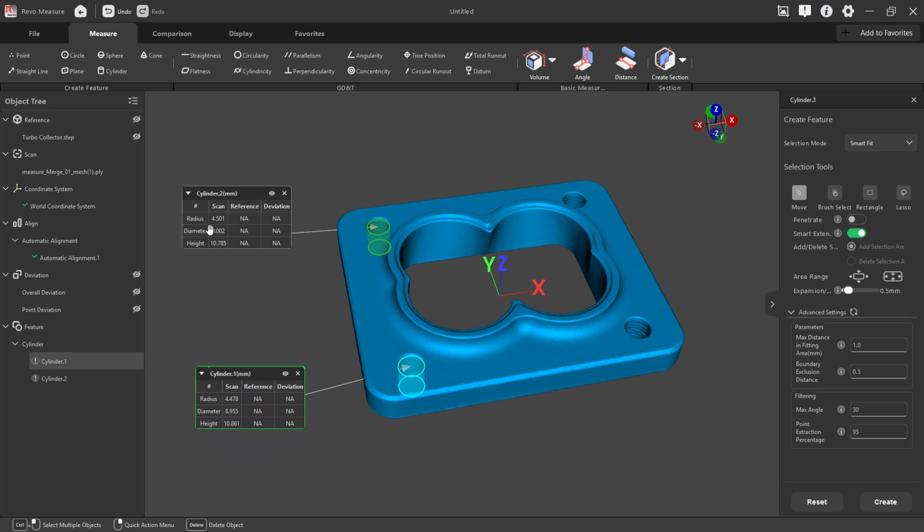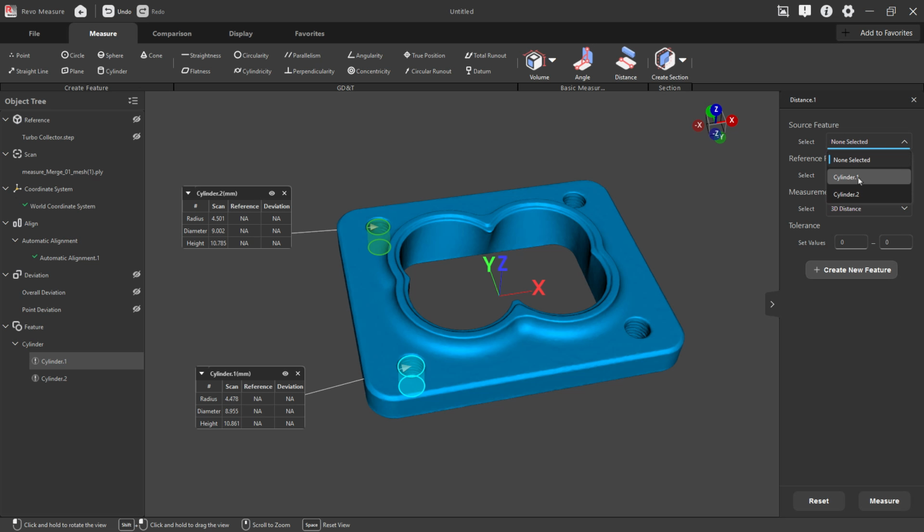So we can take a look at the size, the diameter, this one 9.002, 8.955. So both are really close to each other. And again, we're dealing with threaded data. And then we can measure the distance between cylinder 1 and cylinder 2. And you can see it's 70.021. I believe in the CAD model, it's 70 millimeters, and we can extract that data from the CAD model as well. But you can see 70.021.